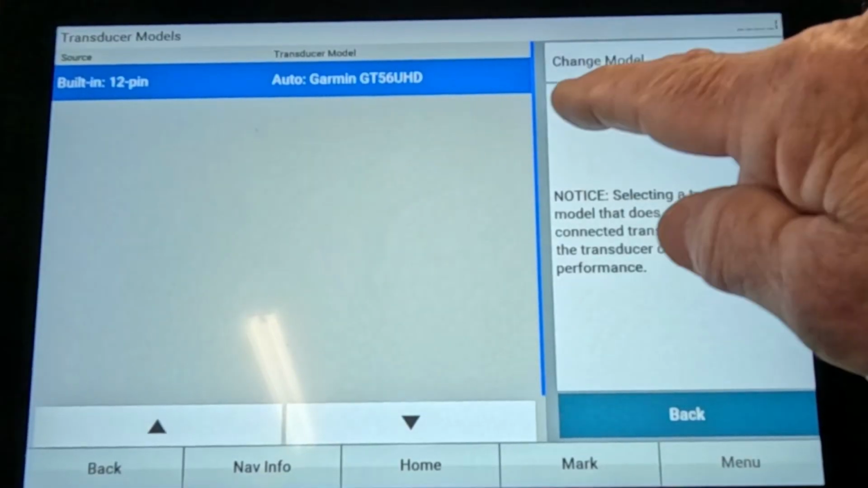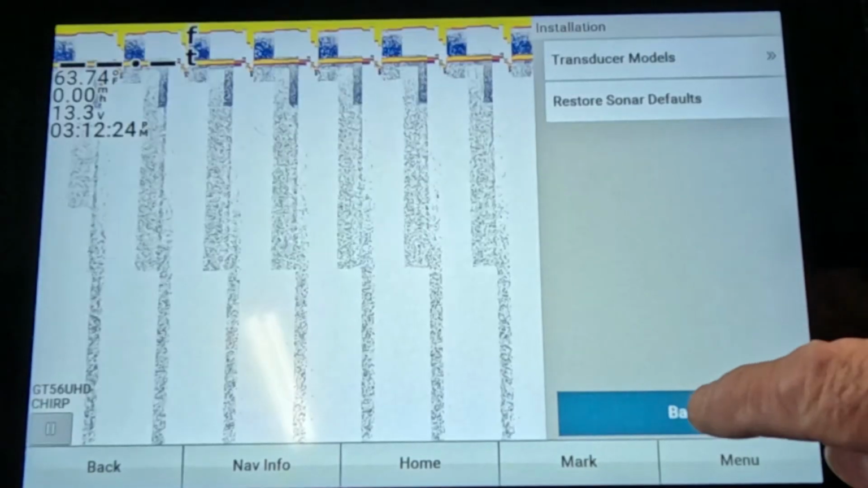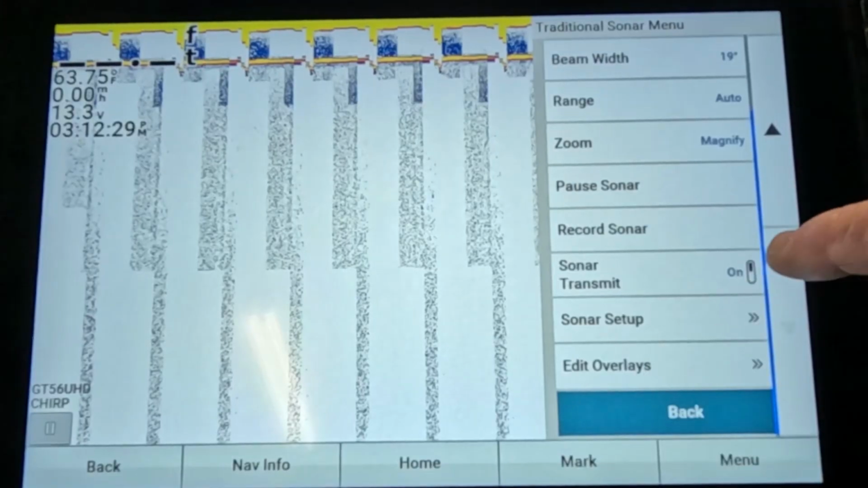Installation, there you go. It's the transducer model. If you already had it set to auto, it's already picked it up anyhow, so you don't have anything to fool with right there. So really, that's just about the extent of it